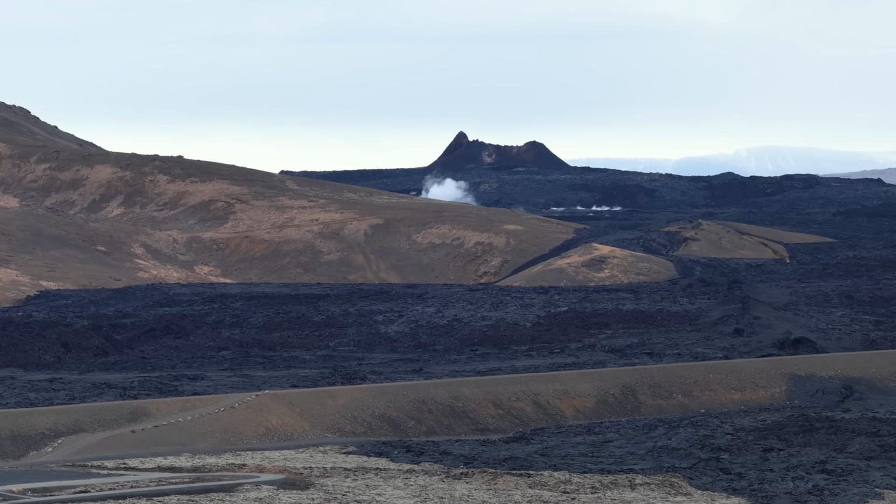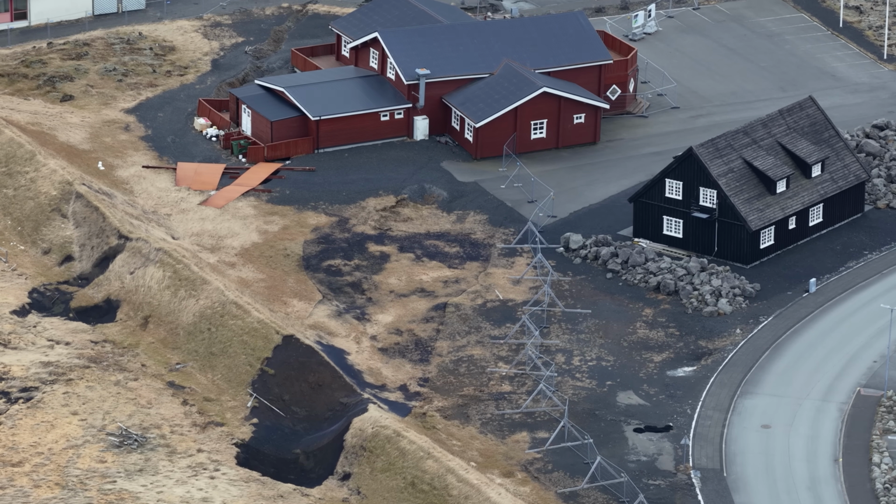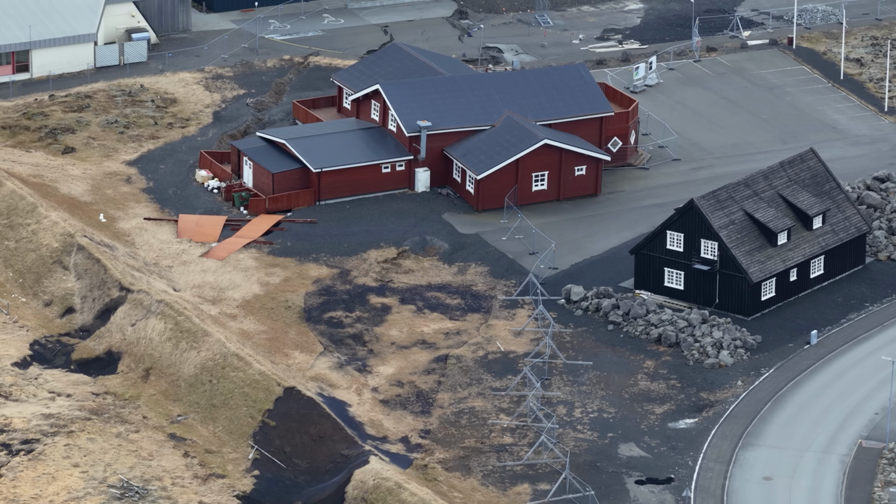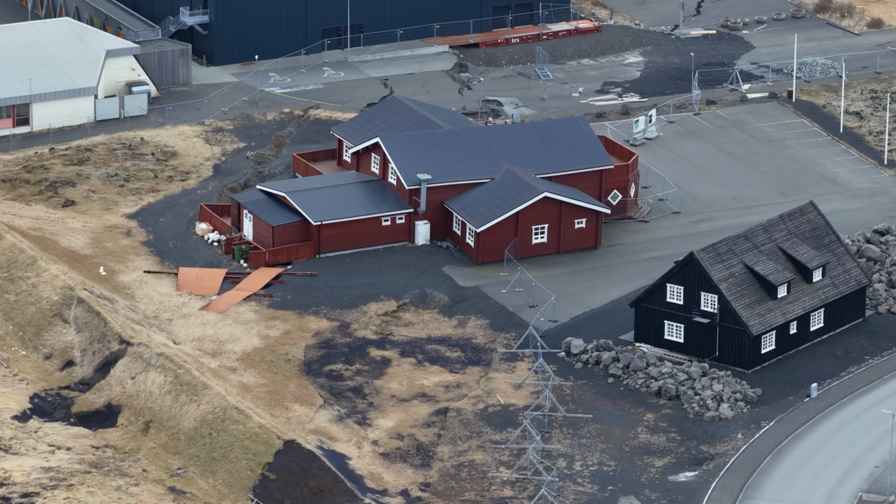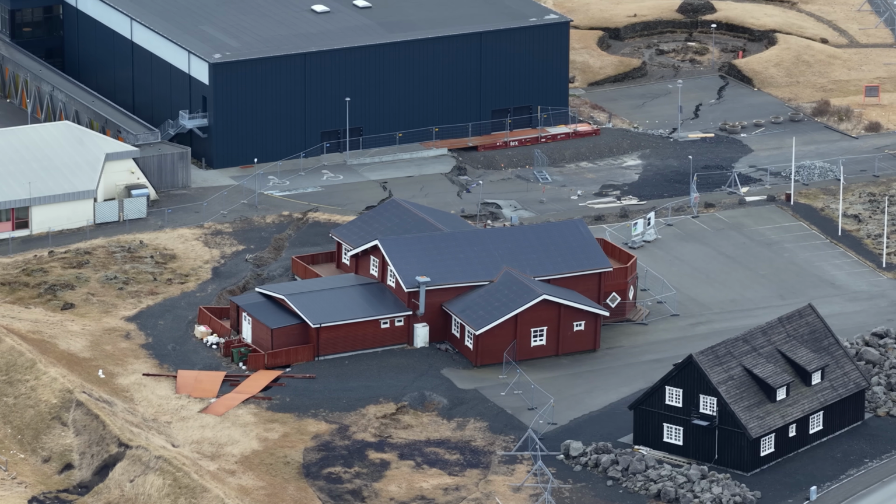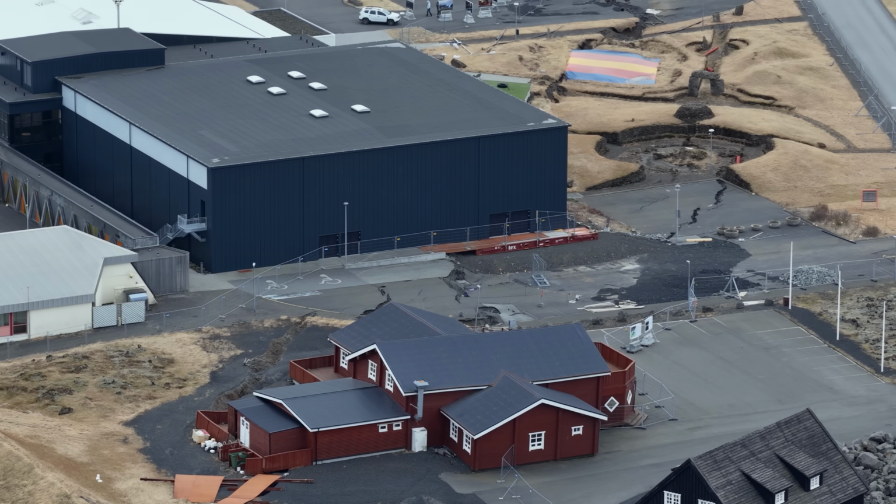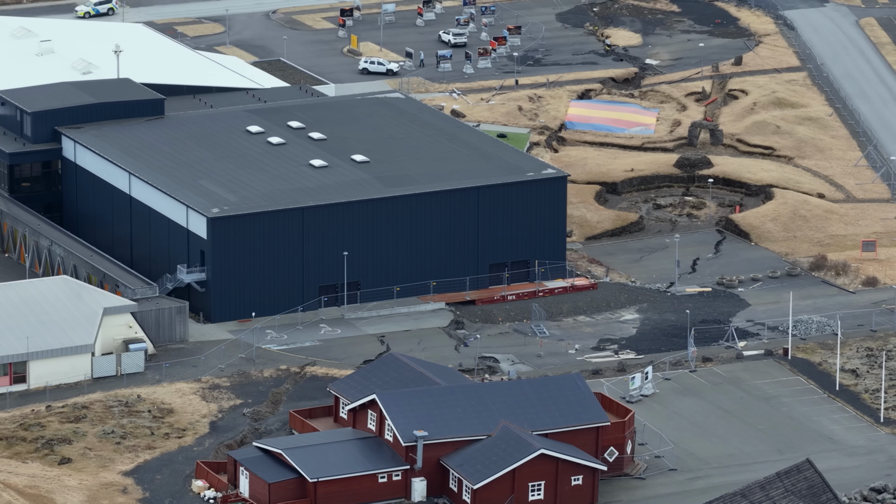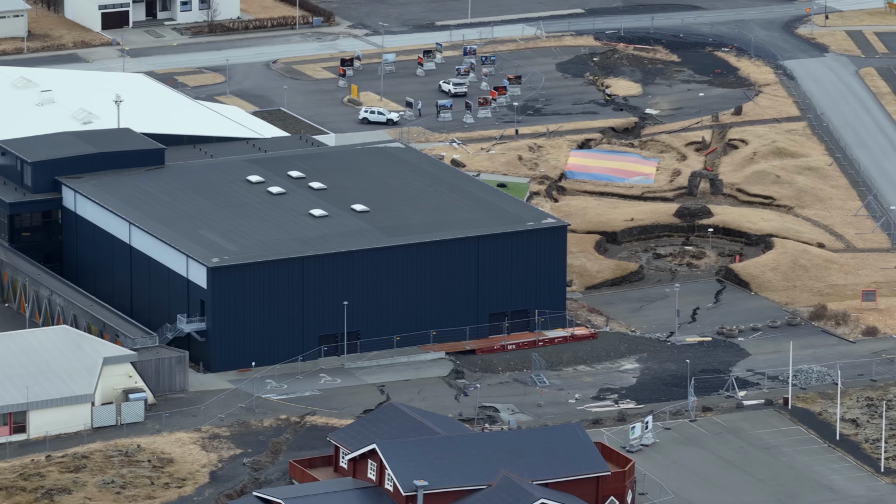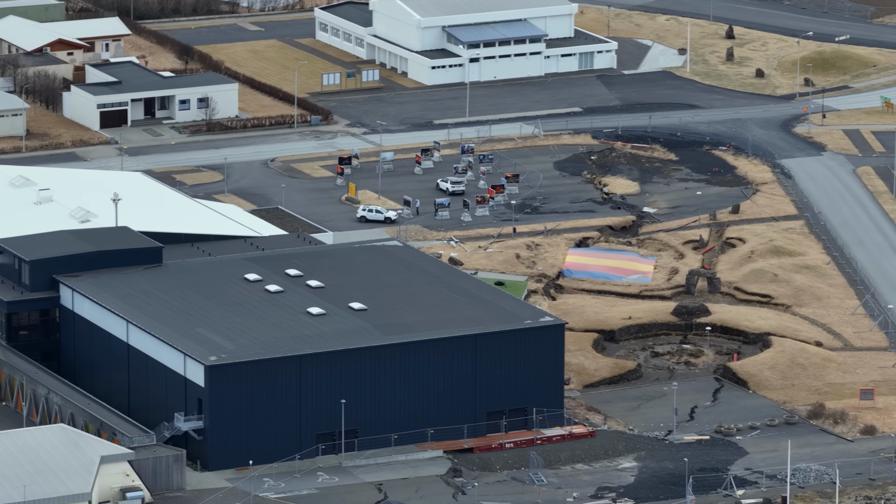And after that, the magma that has accumulated near the Blue Lagoon might just as well solidify and put a plug to this part of the story about the fires on the Reykjanes Peninsula, or at least until they start again at some other location, which is what we expect. And where that might be is likely the biggest question of the year.